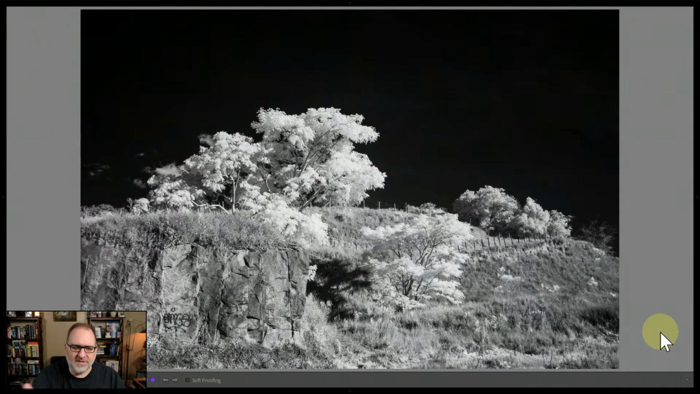You've got a lot of nice contrast in the image, and you've got a little bit of punch, a little bit of crispness here down in the granite. So I really like this. I really like this image, and I like the edit that you did on this, Charles. So very nice. Thank you for sharing this with us. I appreciate it.